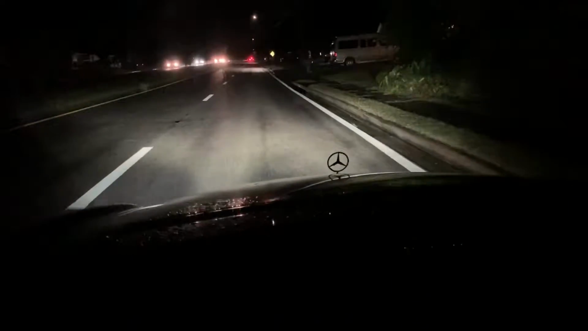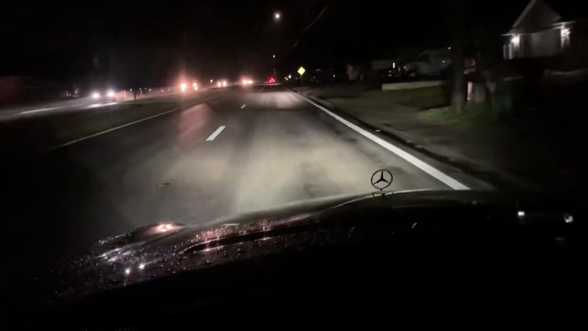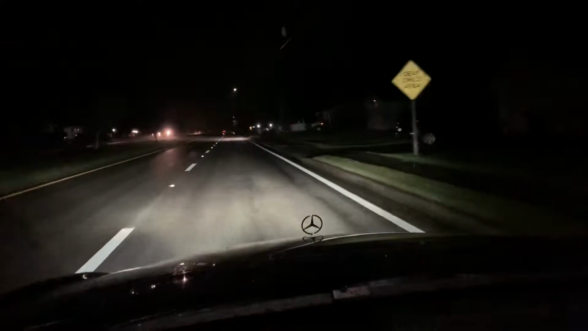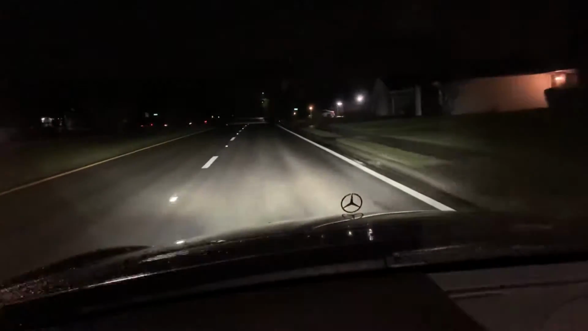don't have factory HID unless I do a retrofit and install HID projectors, like D1Ss or D2Ss, D4Ss. But for now, before I do that, I can't drive with halogen. It just hurts my eyes. It's not bright enough. I can't hardly see anything with regular halogen bulbs.